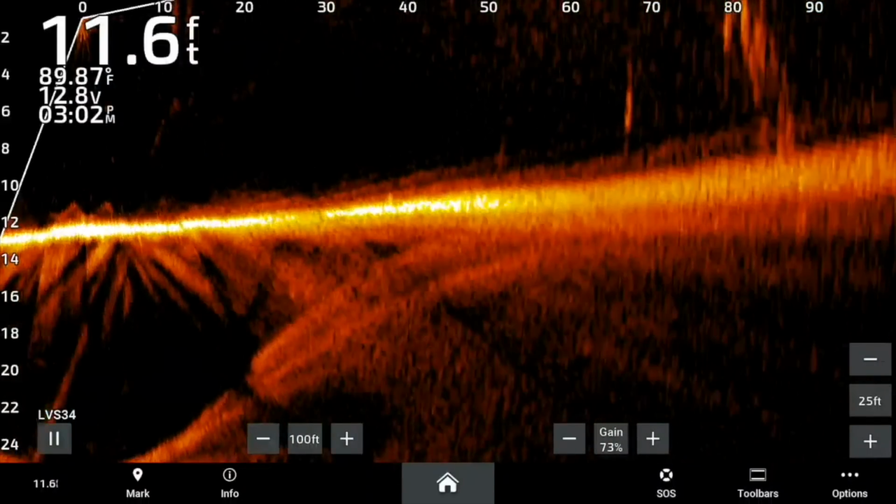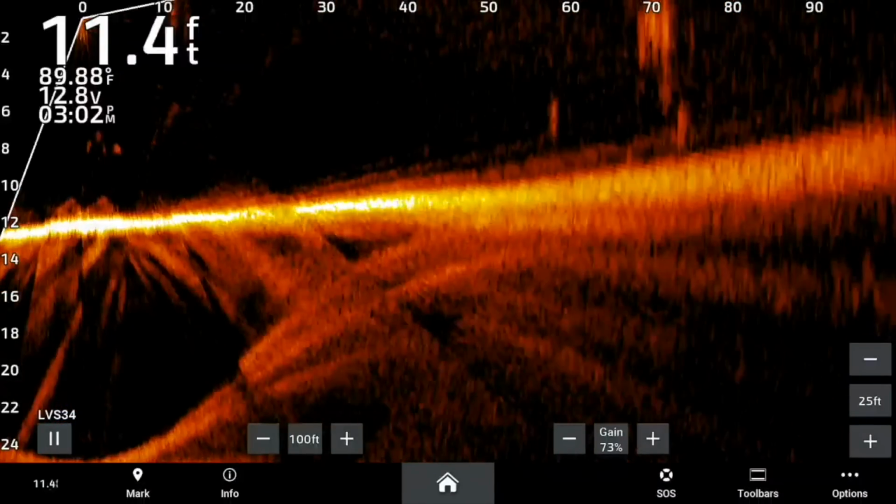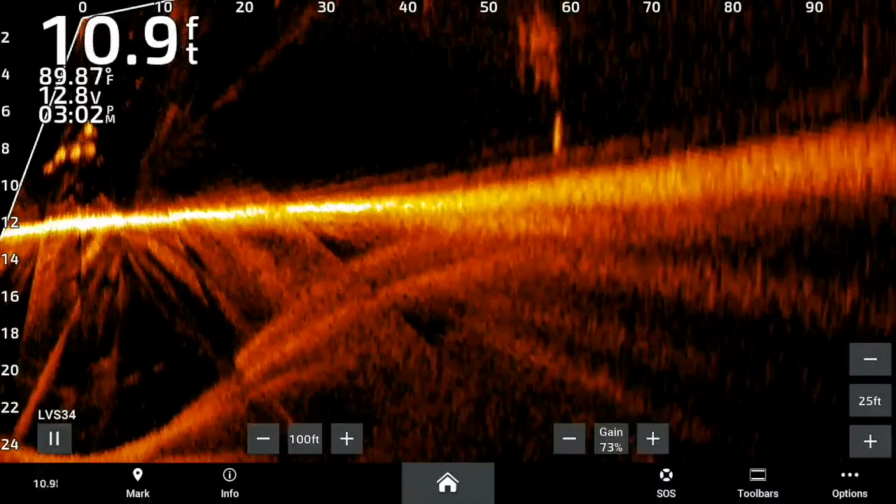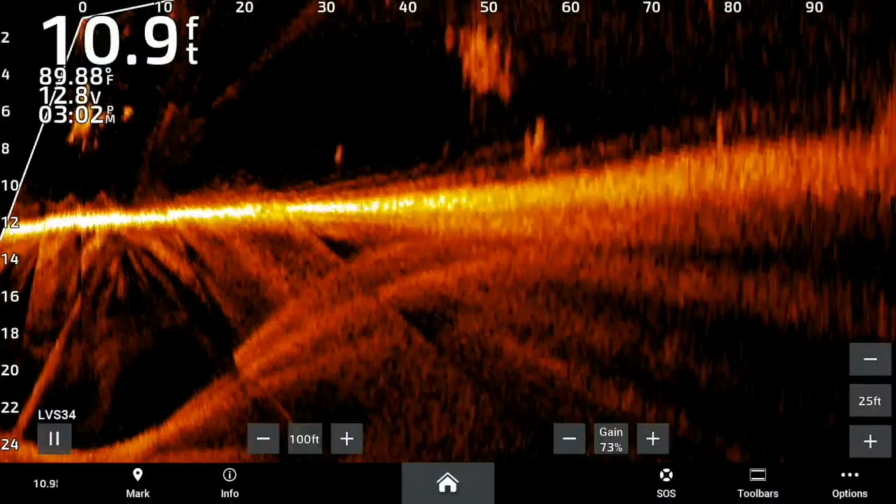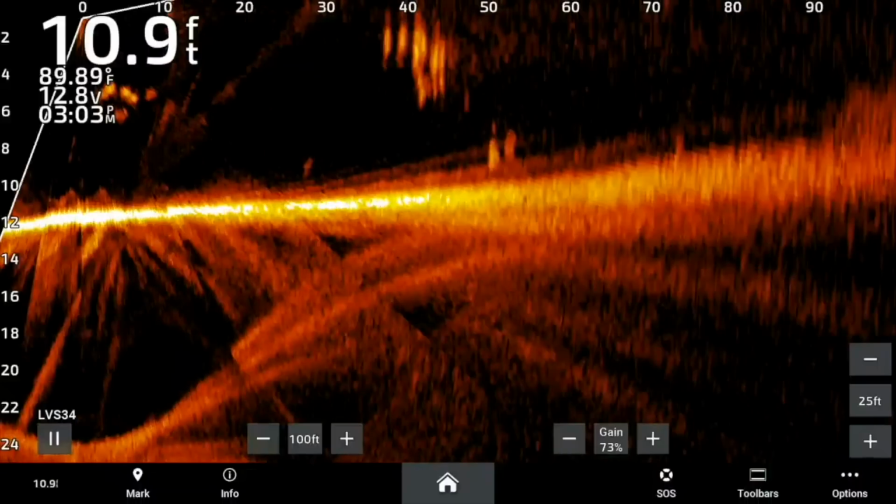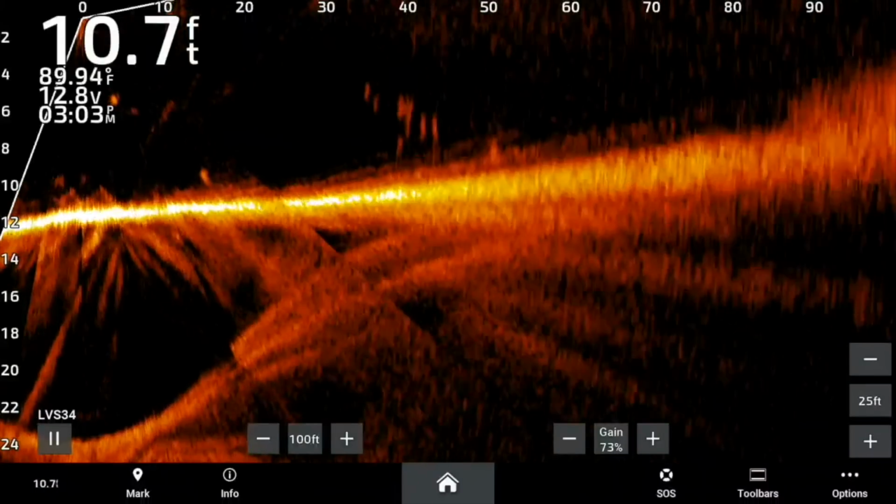Oh, there's some right there about to come up. Usually when they get real high like that, they look at it. See if I can get them to. You can tell when they see it. They're too far to the.